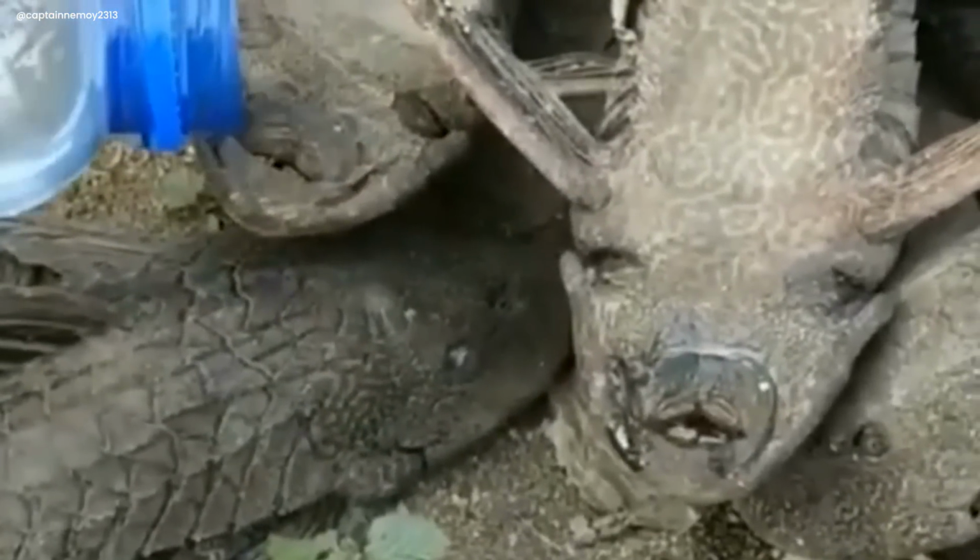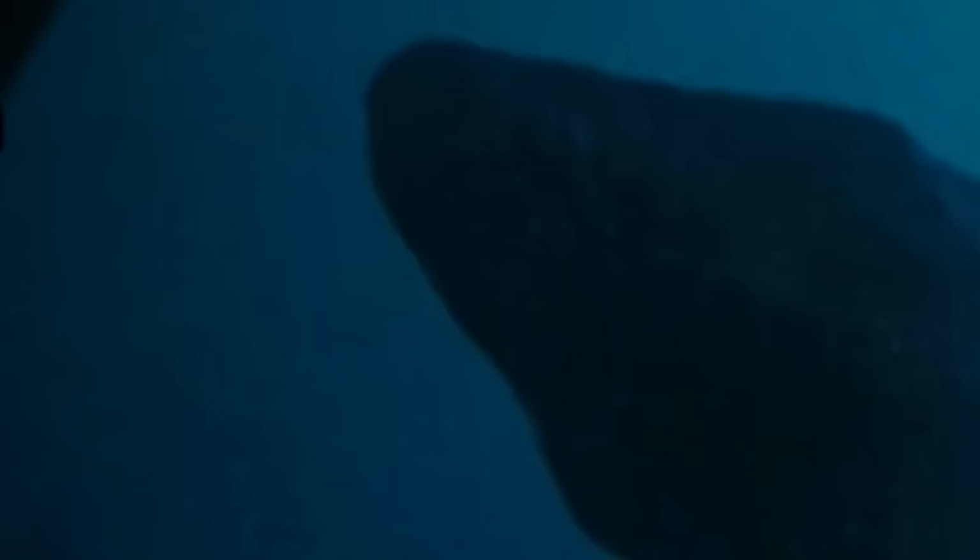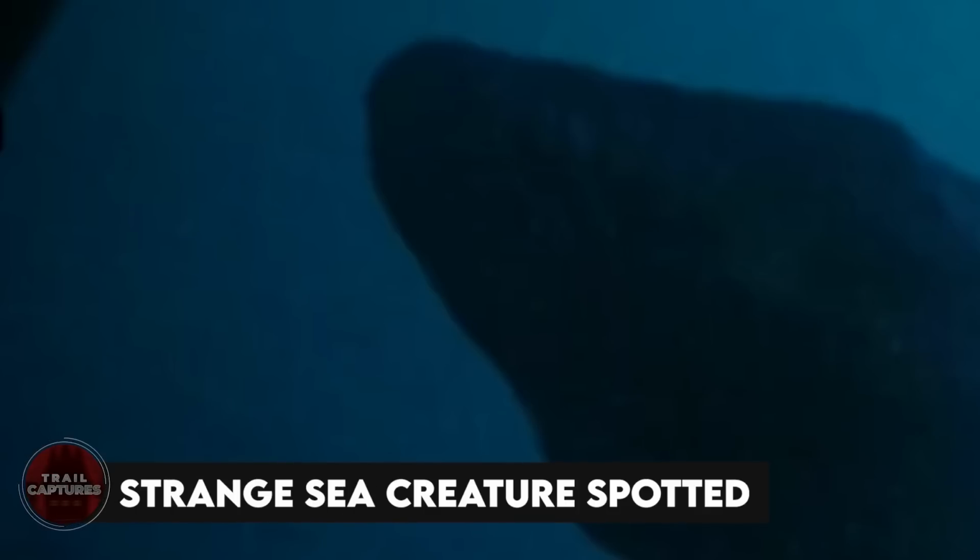The swamp, which was once creepy, turned into a place of pure wonder and magic. Just a touch of water brought those seemingly lifeless fishes back to life, making a memory the man would never forget. Strange sea creature spotted.